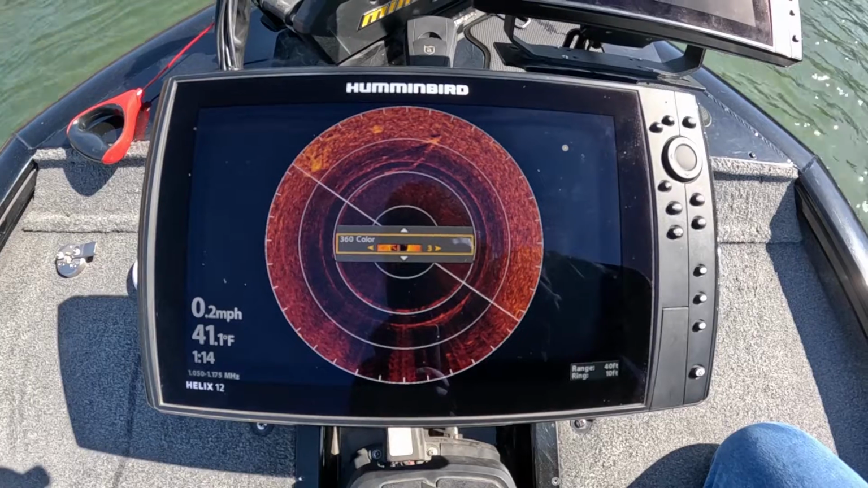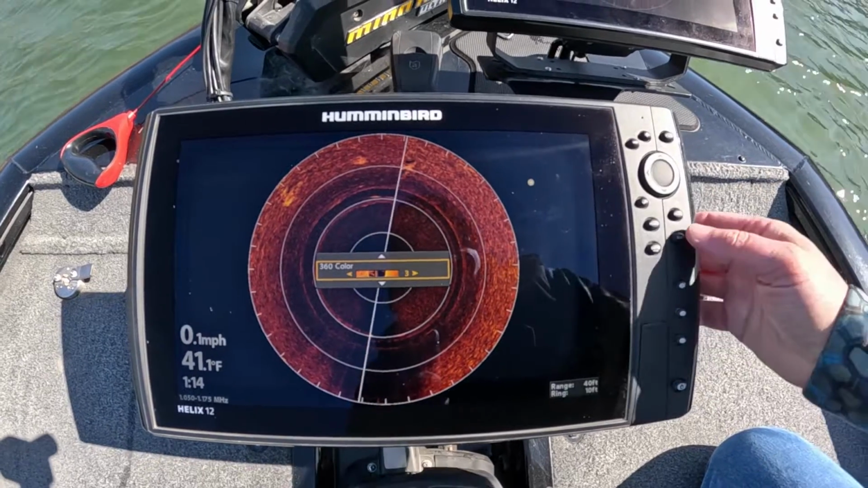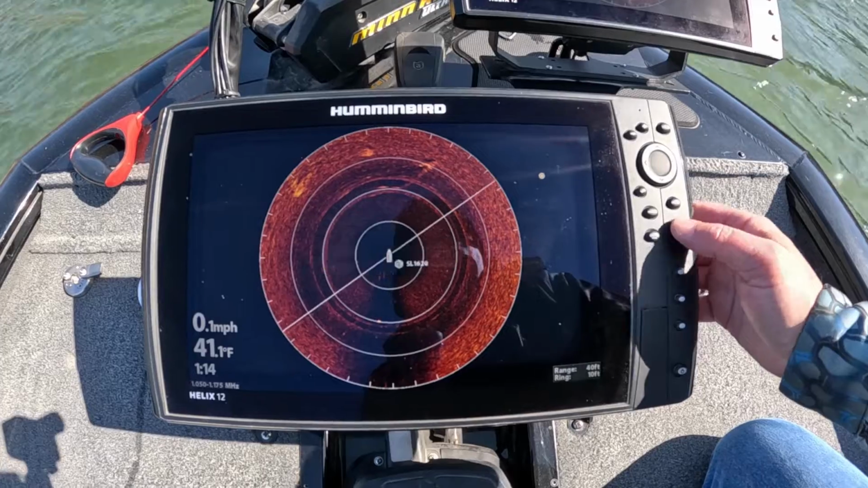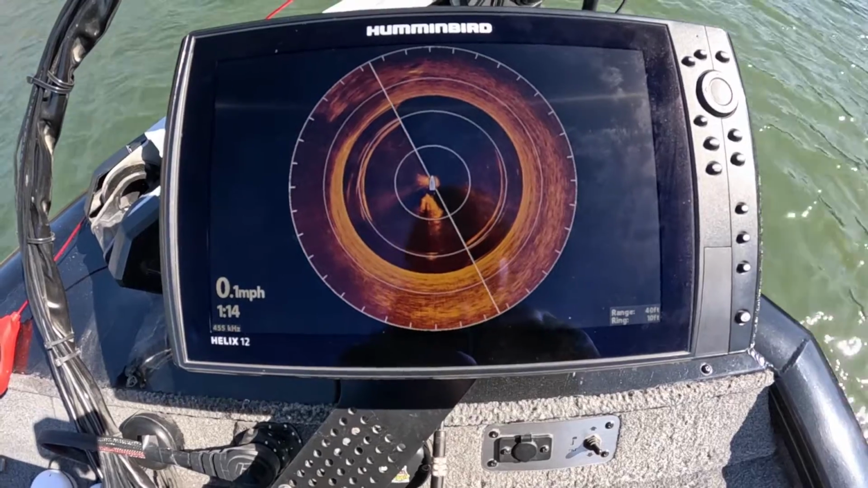I've kind of messed with the sensitivity and the contrast. Every time I move, I got to dial it a little different, but there's that brush pile on Mega, and here's the standard. The standard's actually doing pretty good on that brush pile, so we're going to move over to another brush pile that's a little bit deeper and see if we can get some good images.